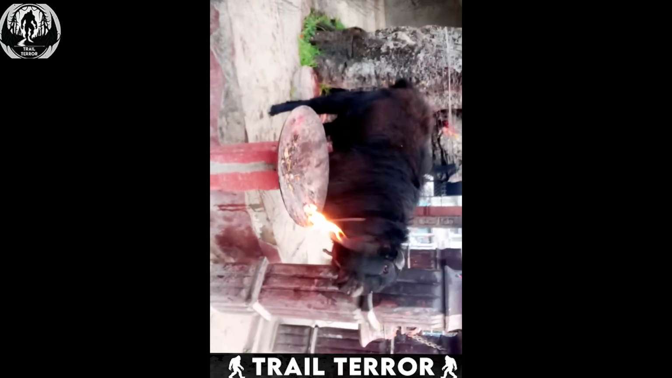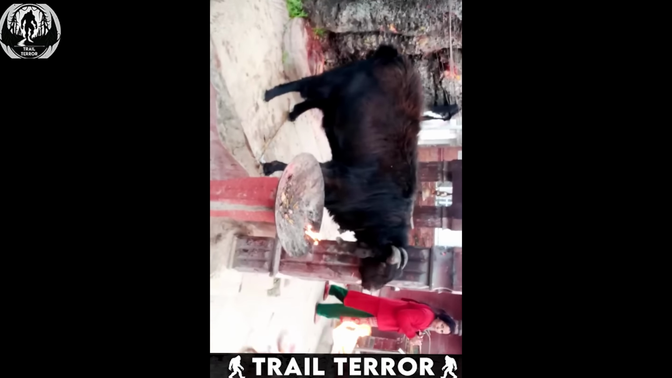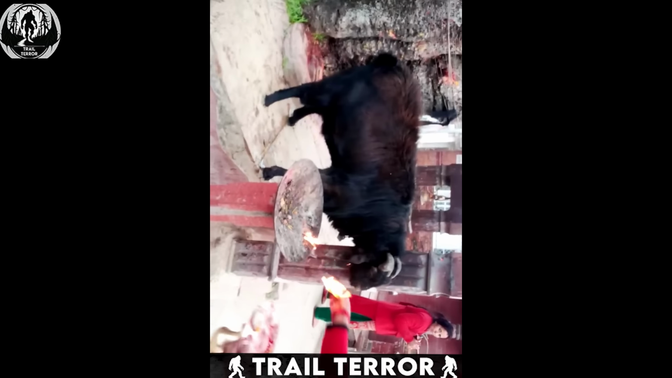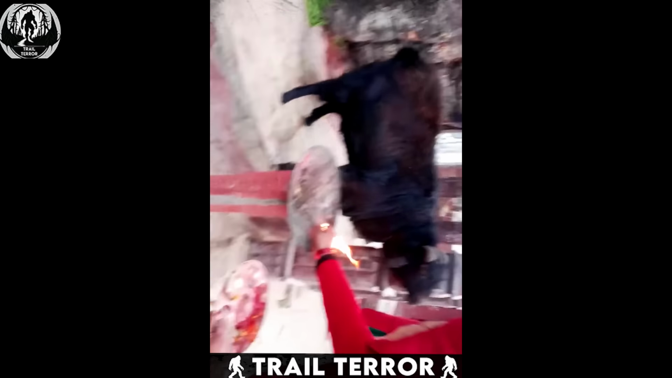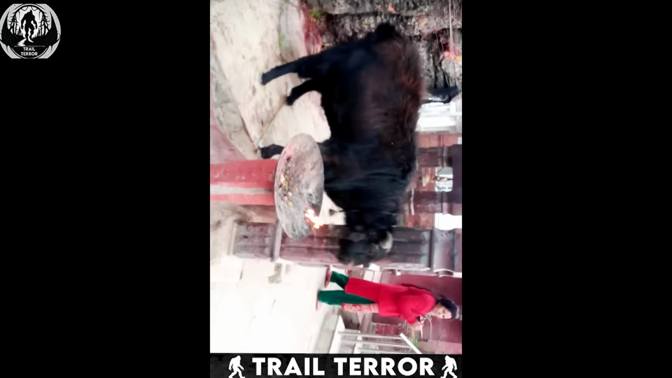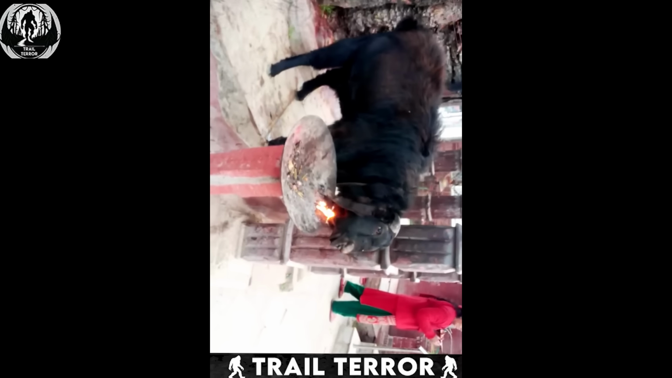In another surprising moment, a lady appears in the frame and casually handles the fire with her bare hands. She effortlessly picks up the coal used to feed the flames and walks away as if it's the most natural thing in the world. Witnessing these events, one can't help but wonder if the people at this temple possess some extraordinary abilities, or if there's a rational explanation behind this baffling scene.